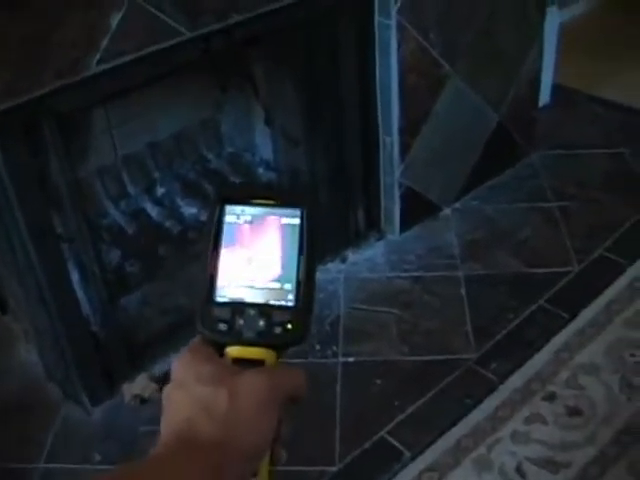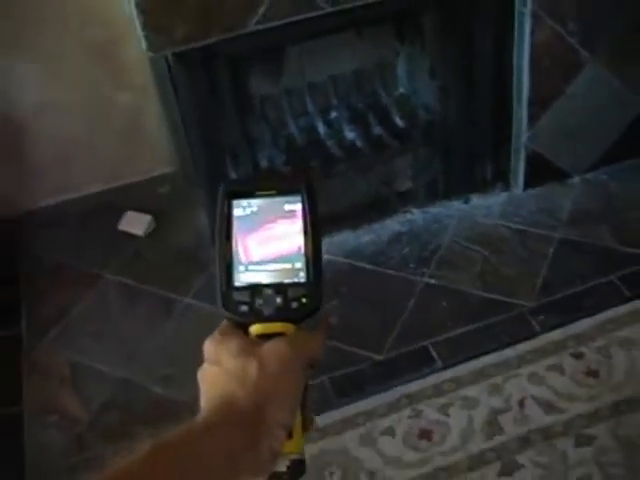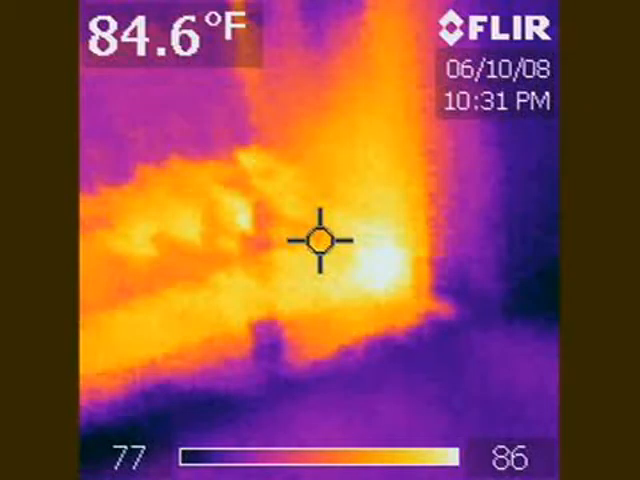Just for fun, we opened up the damper door for about 15 minutes or so at the fireplace and allowed that hot air from the chimney and the outside to come through. And in the infrared camera, you can see it's getting the fireplace nice and hot.